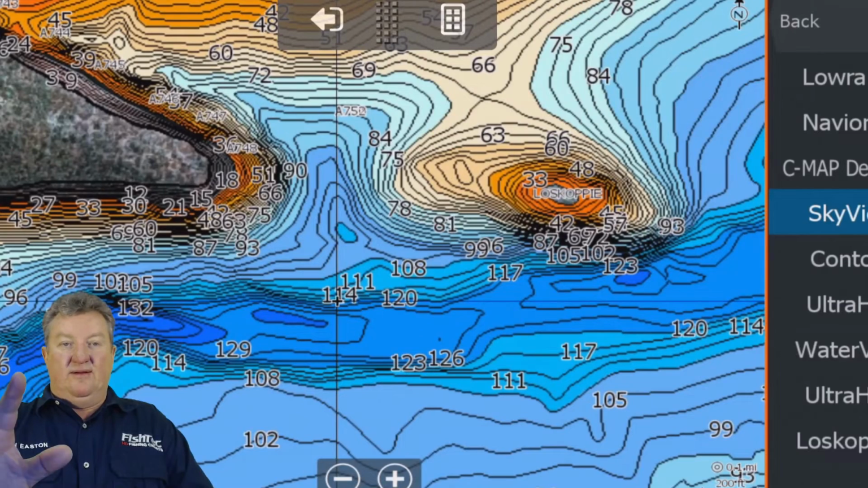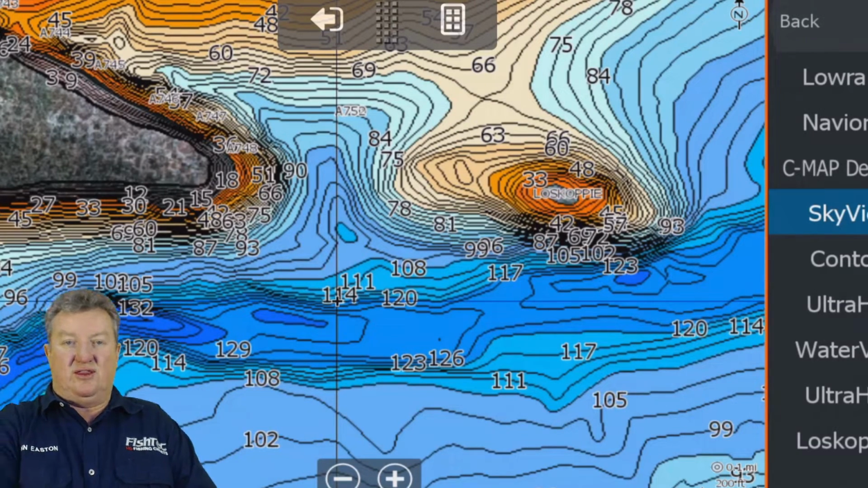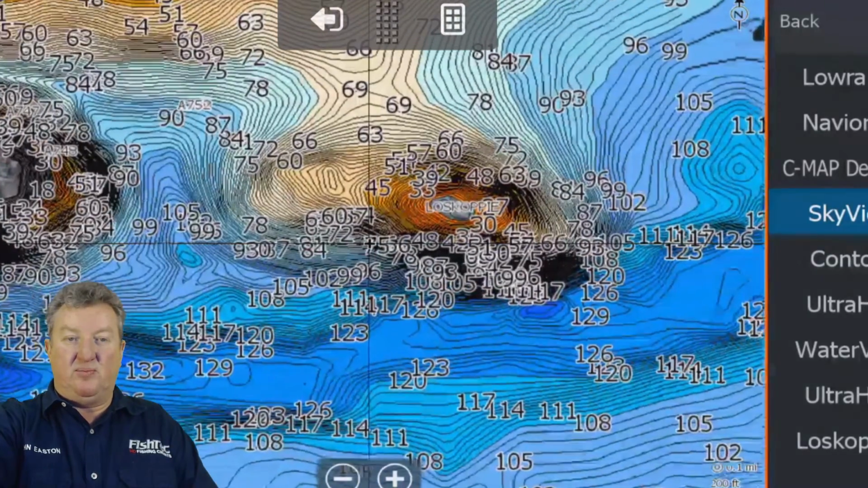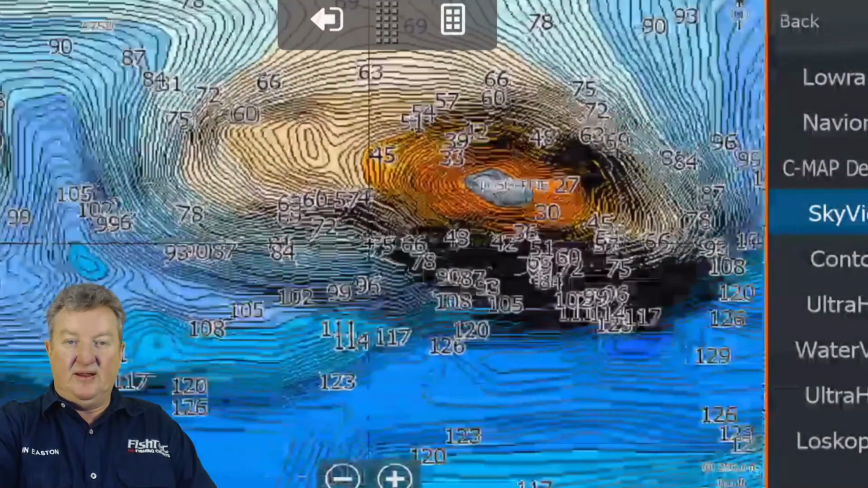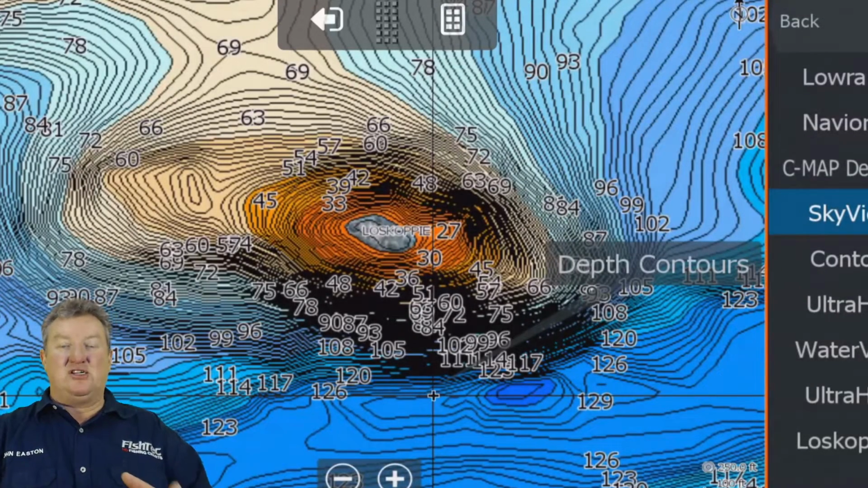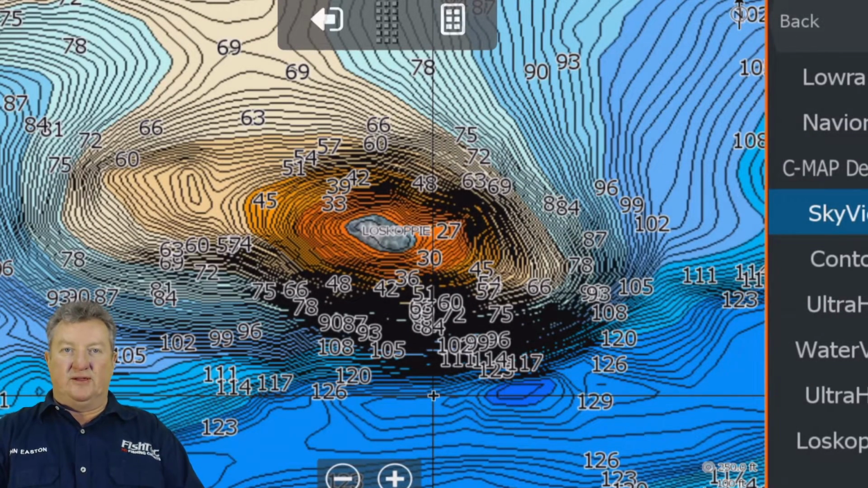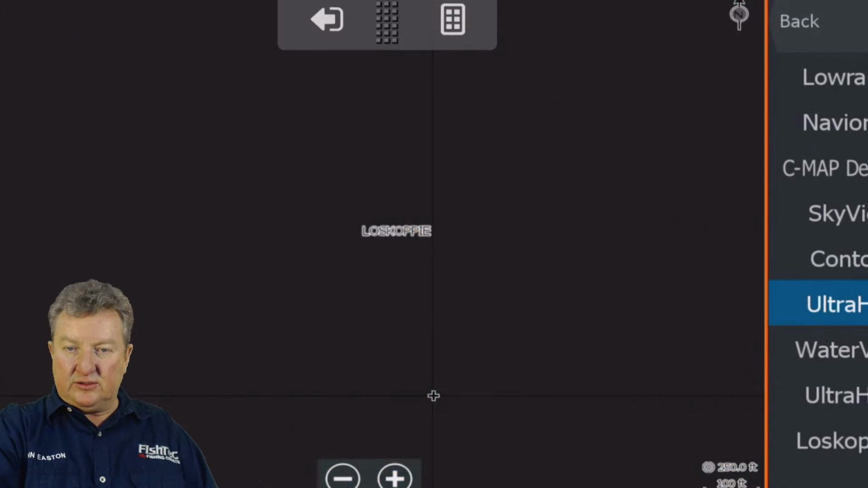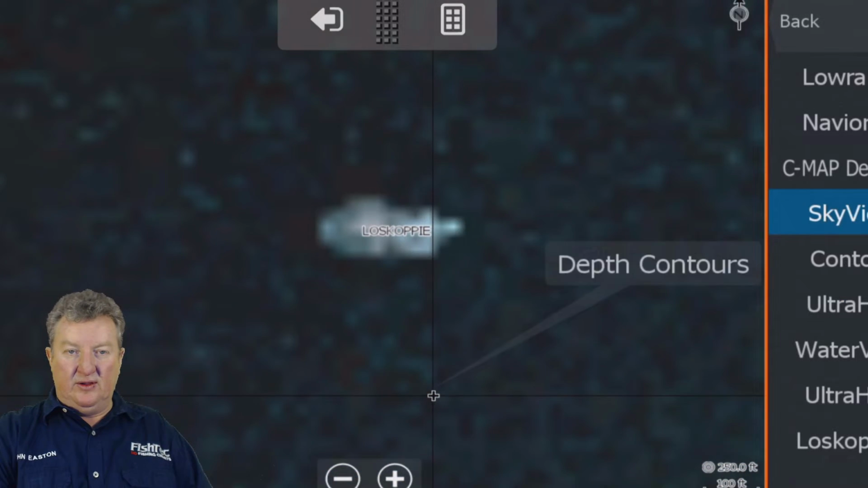This is just such a unique thing. It's called Loskop, is this little point here. Look at this fantastic little point here. Now imagine being the first person to find this before the dam went low in 2016. Because what happened in 2016, let's go to Sky View.